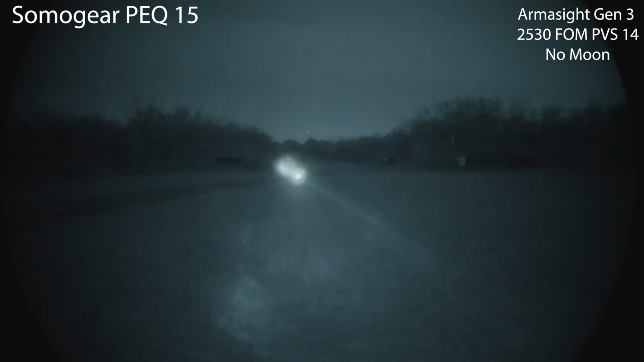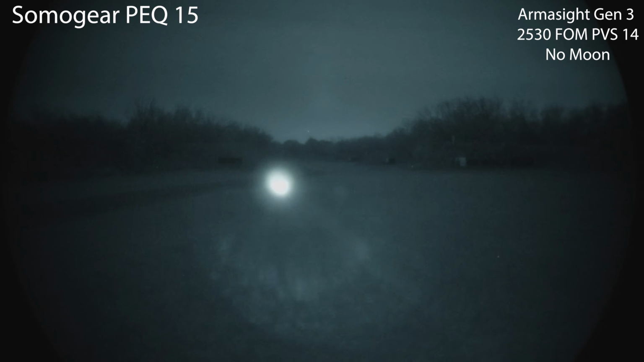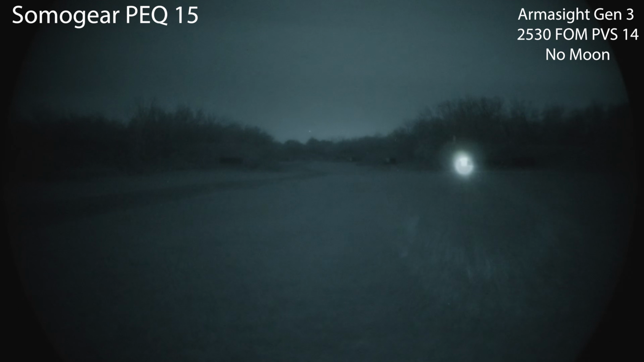So dual high, as to be expected, you actually can decently illuminate. I'm gonna go ahead and just switch to illuminator only so that laser isn't blooming what we're looking at. You get the idea. Stupid strong lasers on the Somogears. Definitely see the 400 and the 500 yard target. Make out those steel targets a little bit. 300, 200, and definitely overkill at 100.